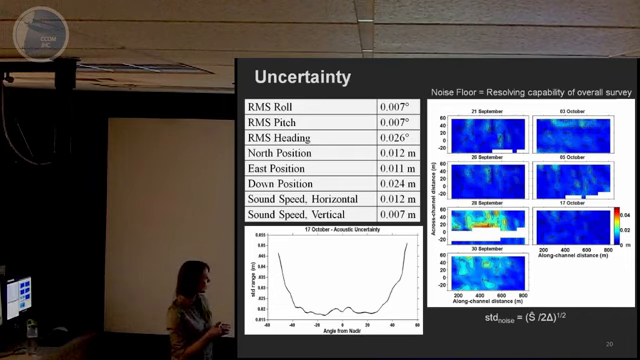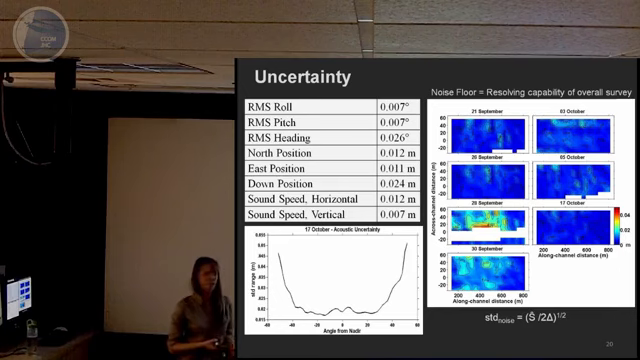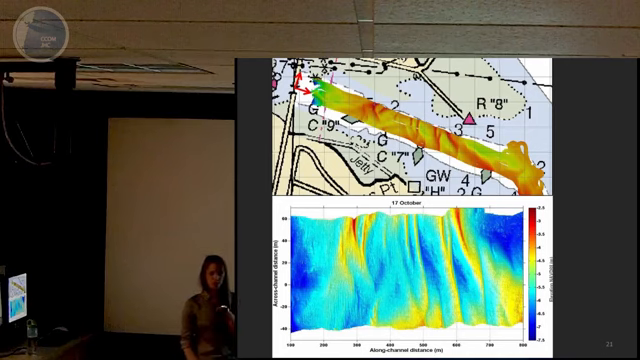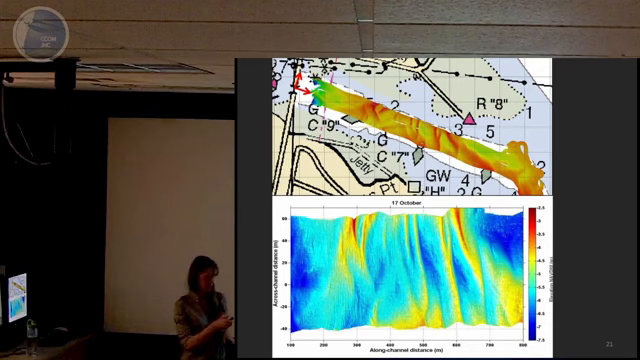On September 28th and September 30th, the uncertainty goes up to about 4 or 5 centimeters, and that's because we had really strong currents and also higher amplitude waves in the inlet on those days. So hopefully I've convinced you that we can resolve features on the seafloor in the vertical on the order of a few centimeters. And so we wanted to look at the bedforms in a little more detail.